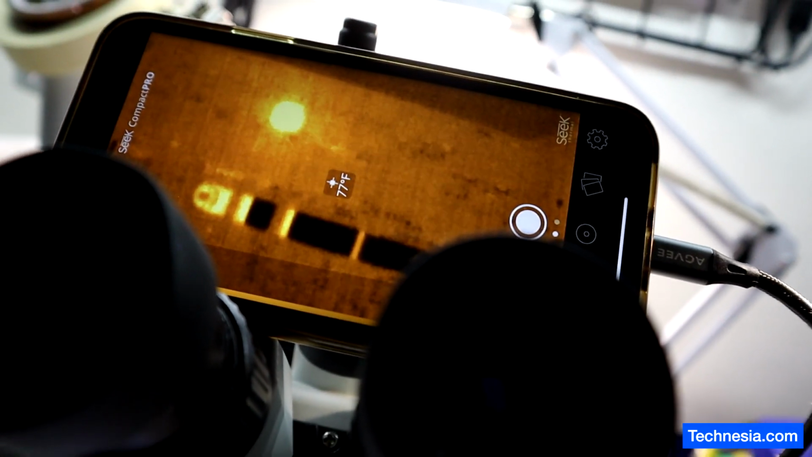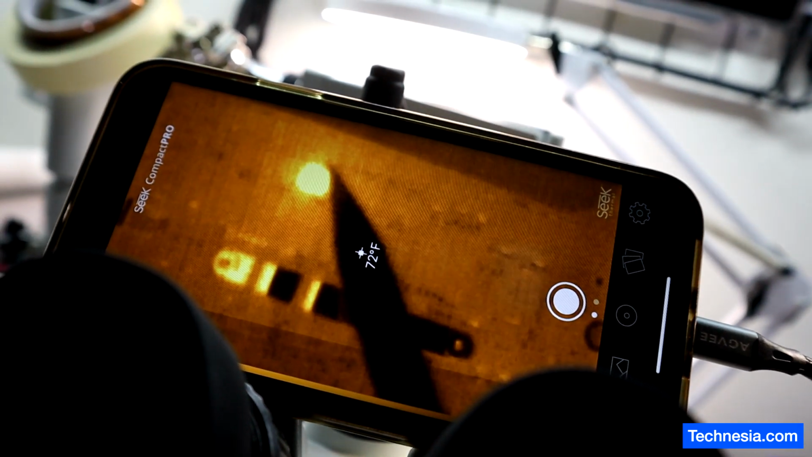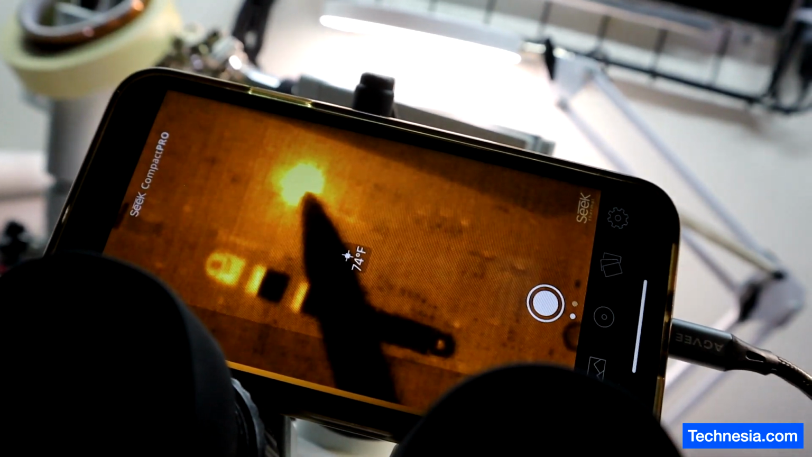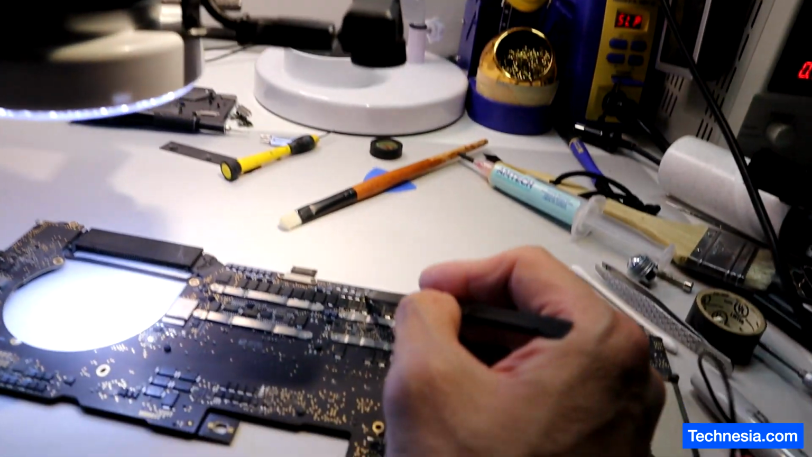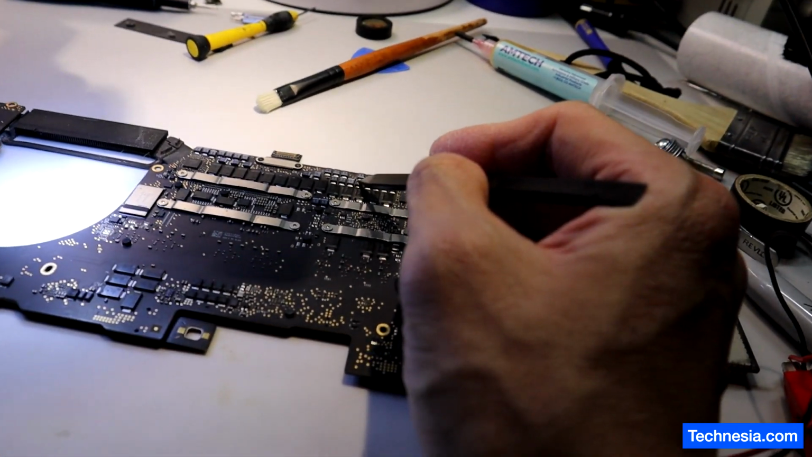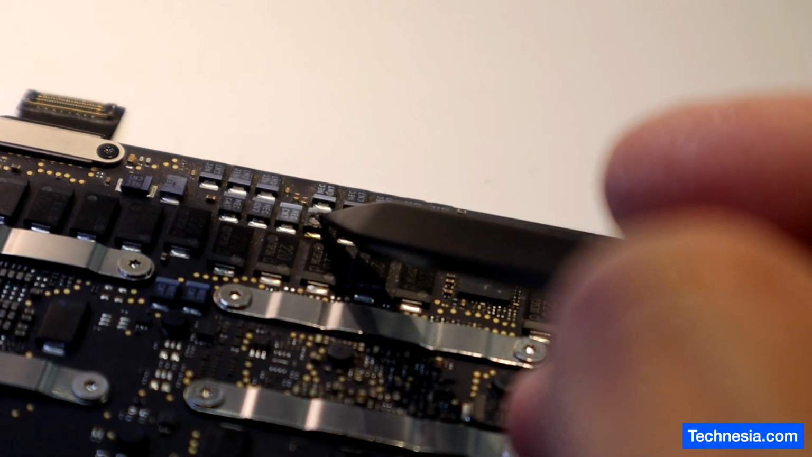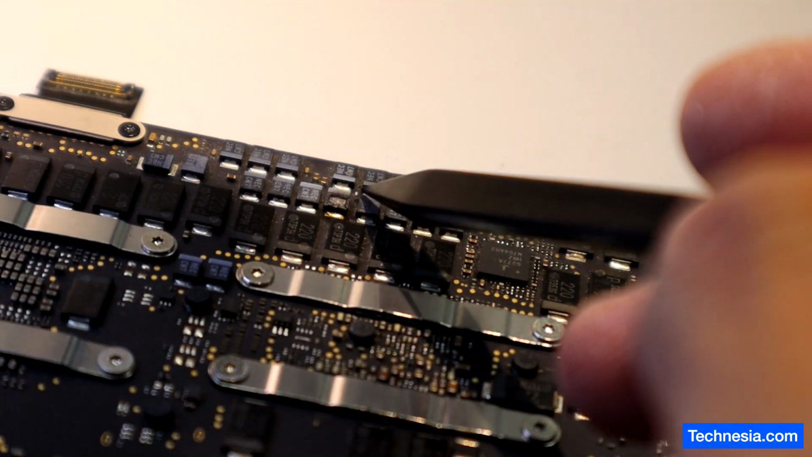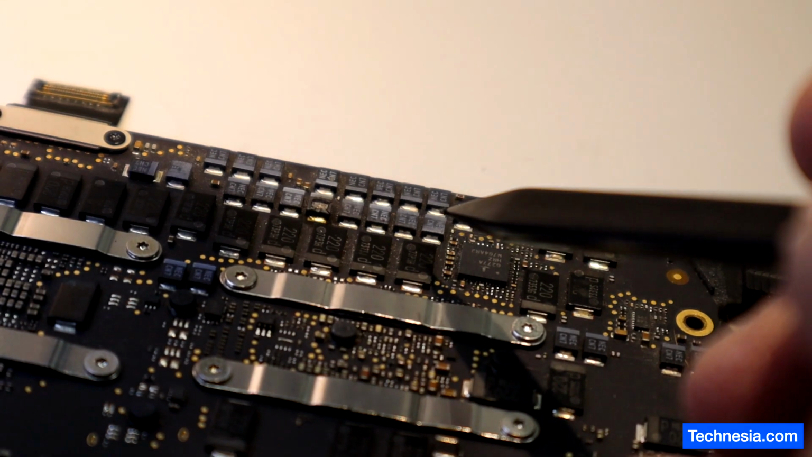I'm going to use a plastic spudger to point to the failed component right here. I'm going to keep my spudger right there and see which component has failed. Aha! This one right here is the component that has failed and needs to be replaced.